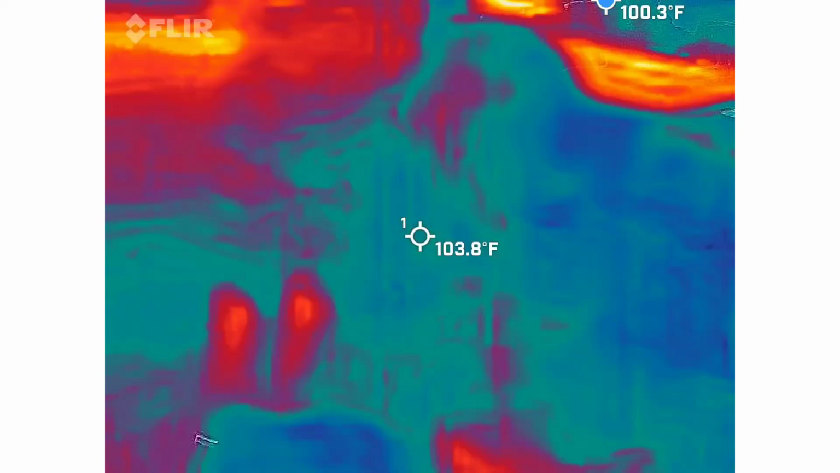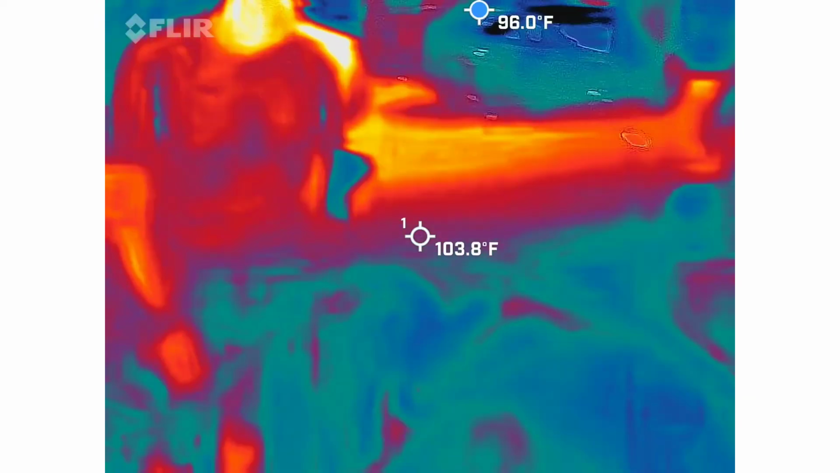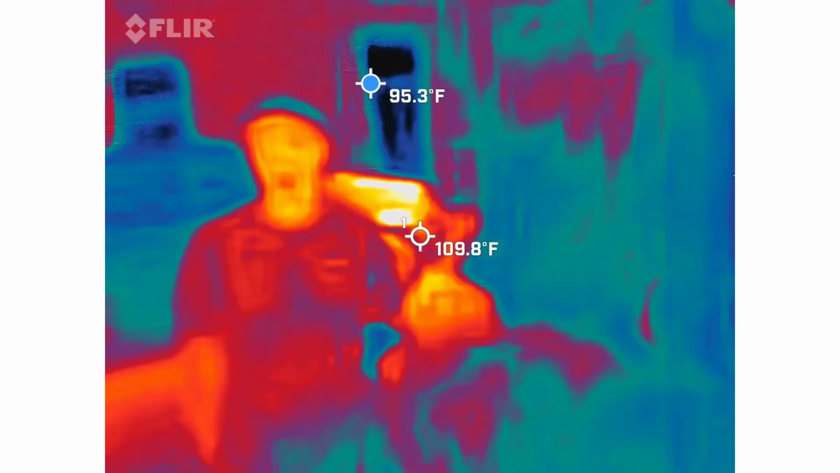Sorry, I did not bring the light. That was total accident. I got that in camera. Okay. Awesome. Sue me later for blinding you.